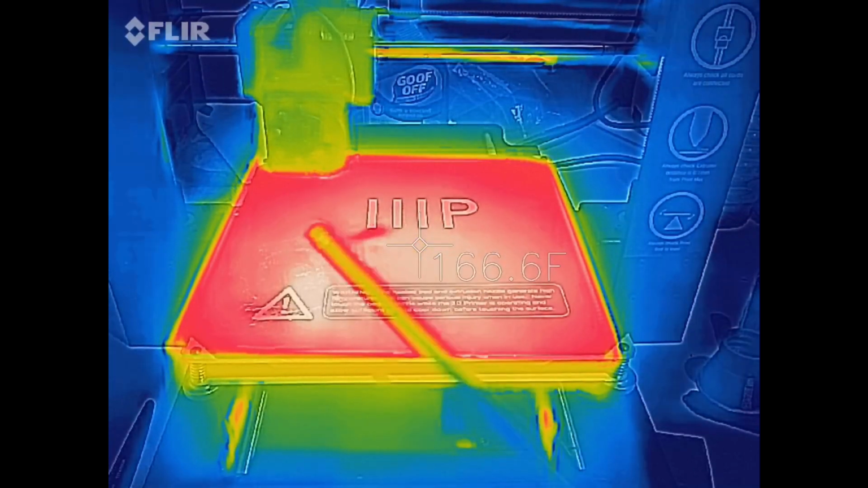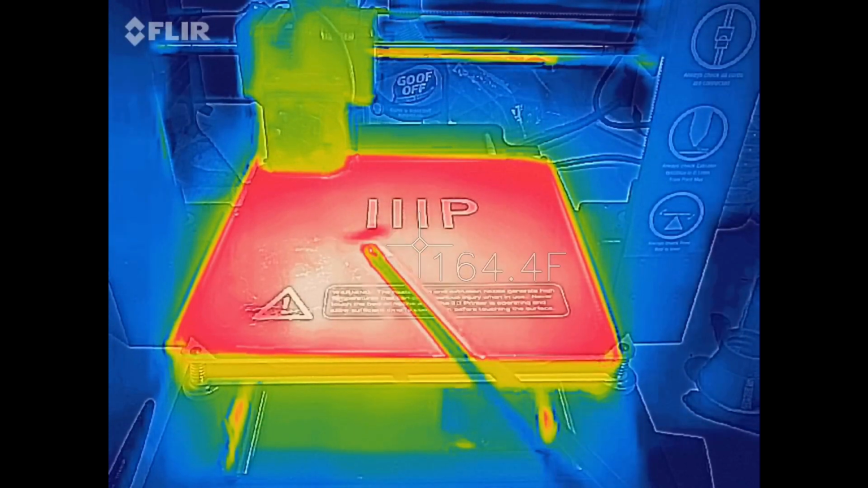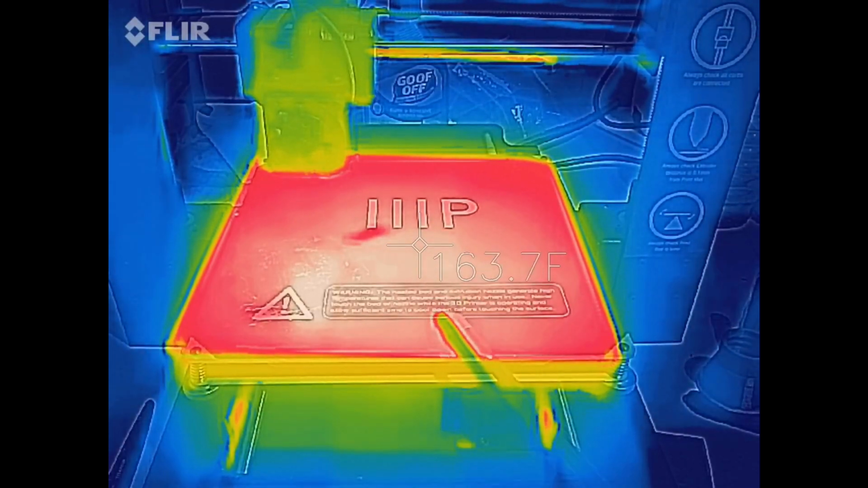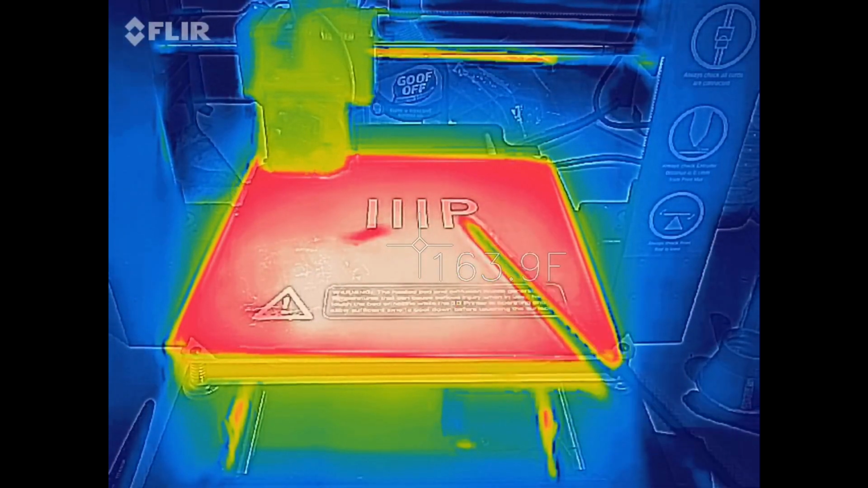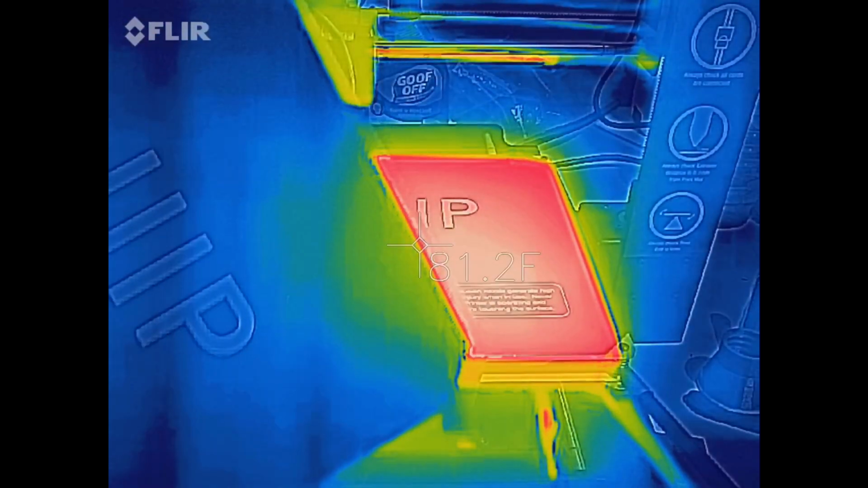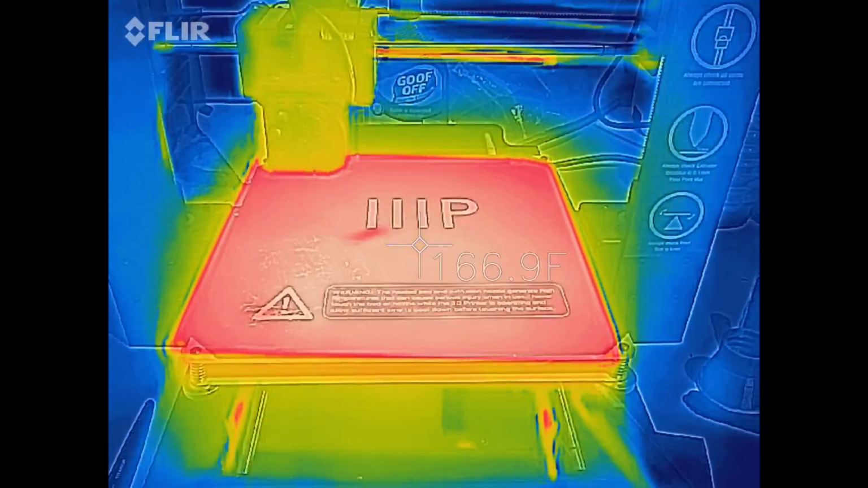So what I'm going to do is stop this, overheat the build plate to maybe 100 degrees. And by the way, that 70 degrees is 70 in Celsius. We're measuring degrees F on top here. But in any event, I'll see if I can peel this off and put on a new one that came with the printer. That's what this is. And we'll see how it compares.